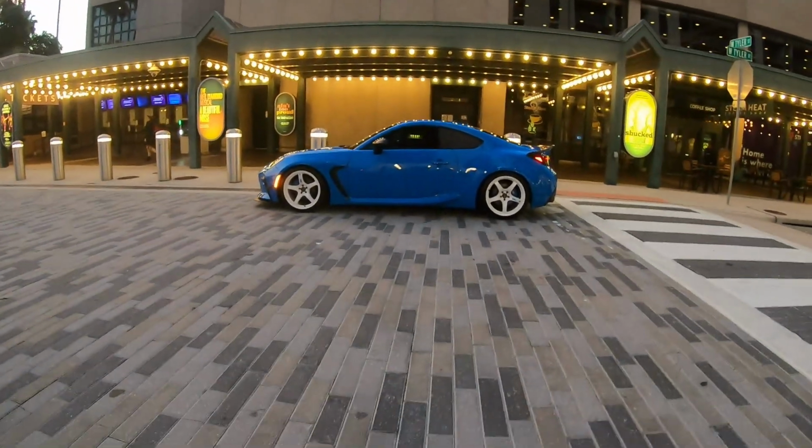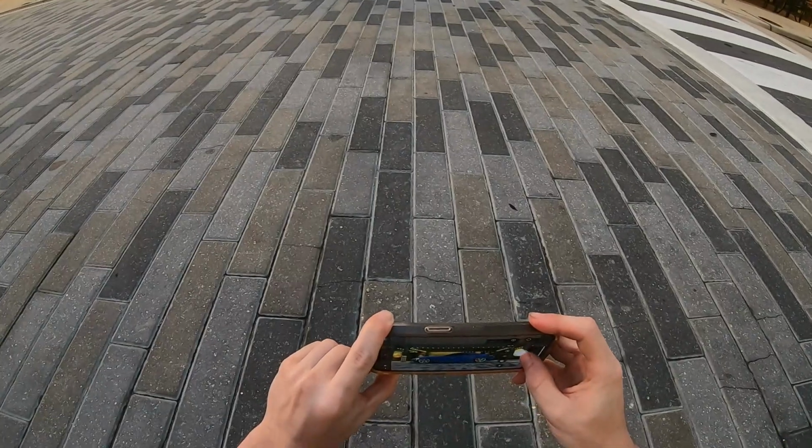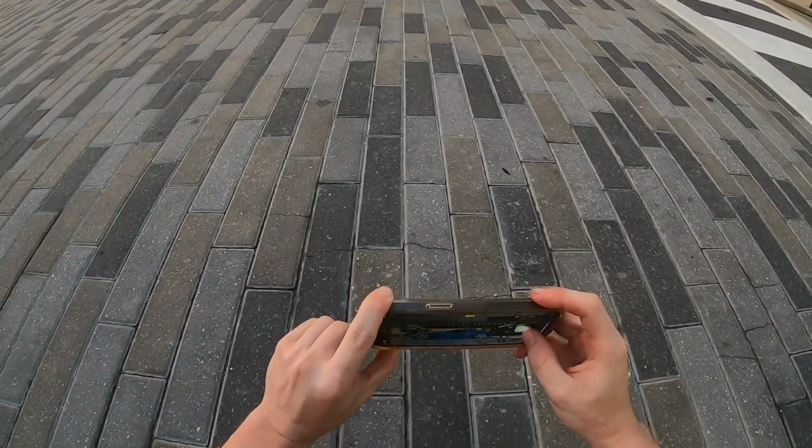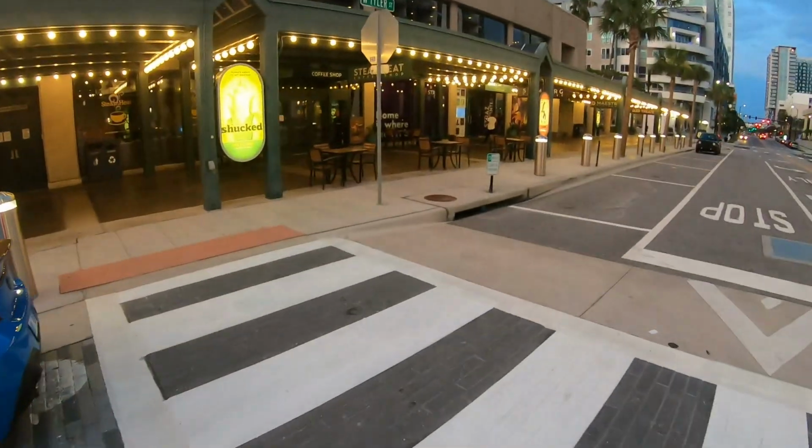You guys are always asking me too how I take my photos for Instagram. I just use my phone. It's nothing really too crazy. I'd like to get an actual camera soon, but for now, the phone is perfectly good for what I need it for.